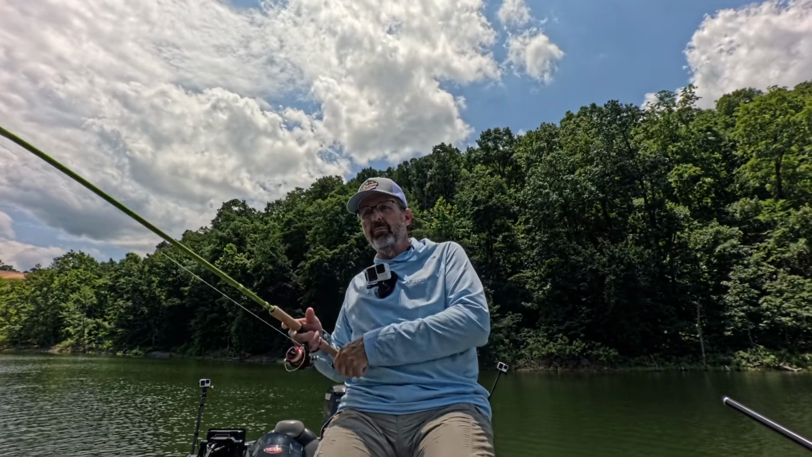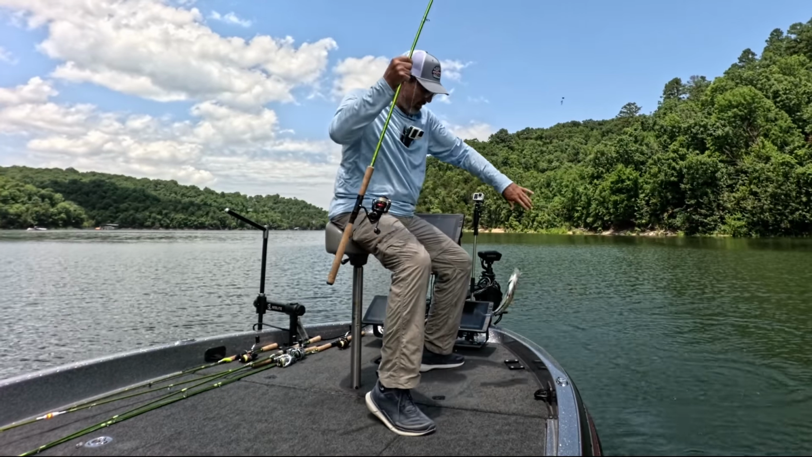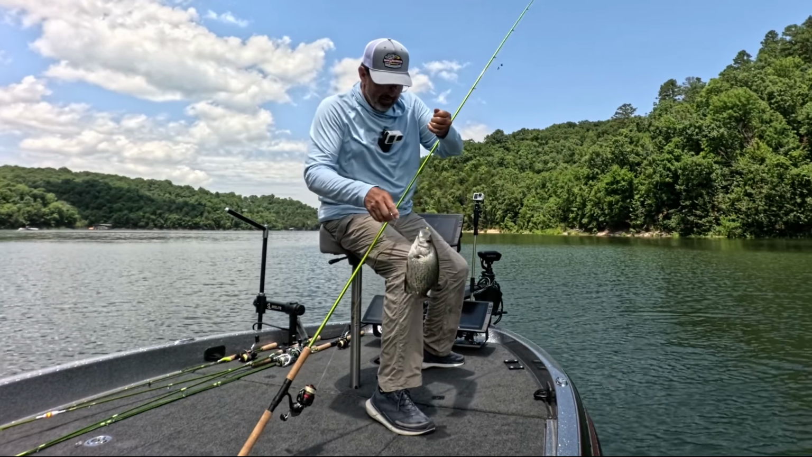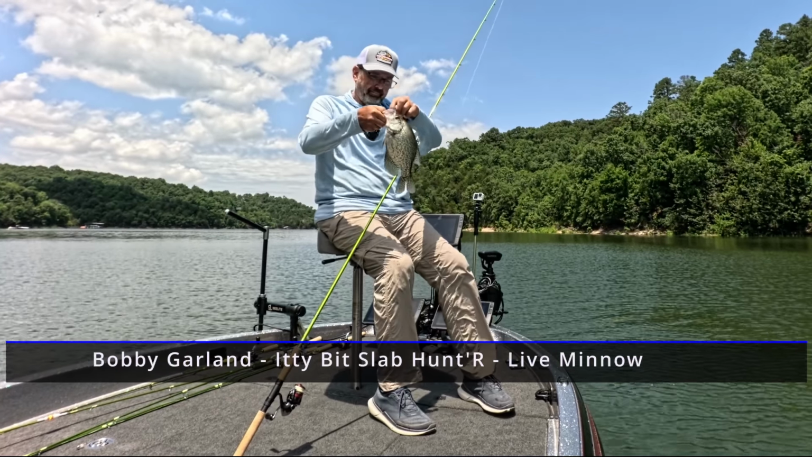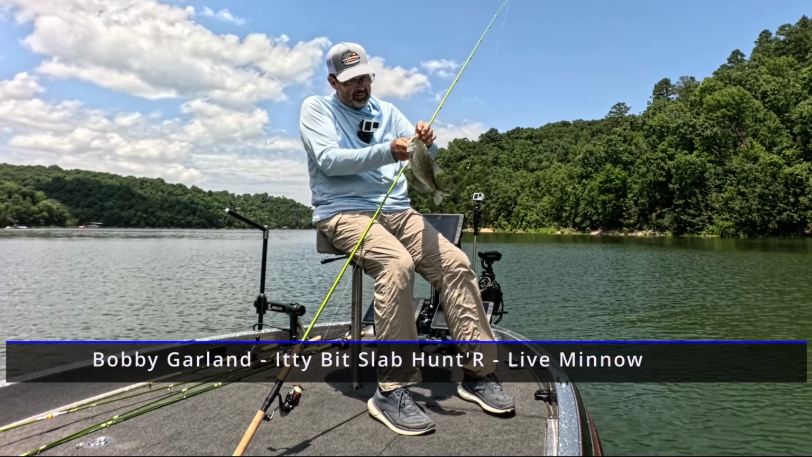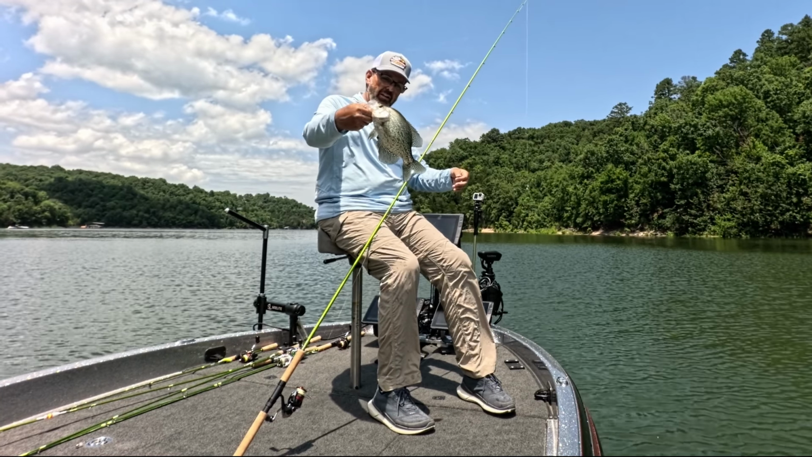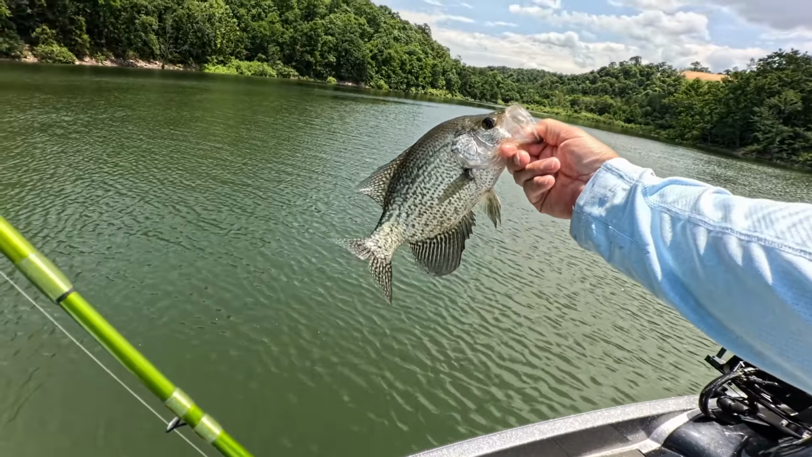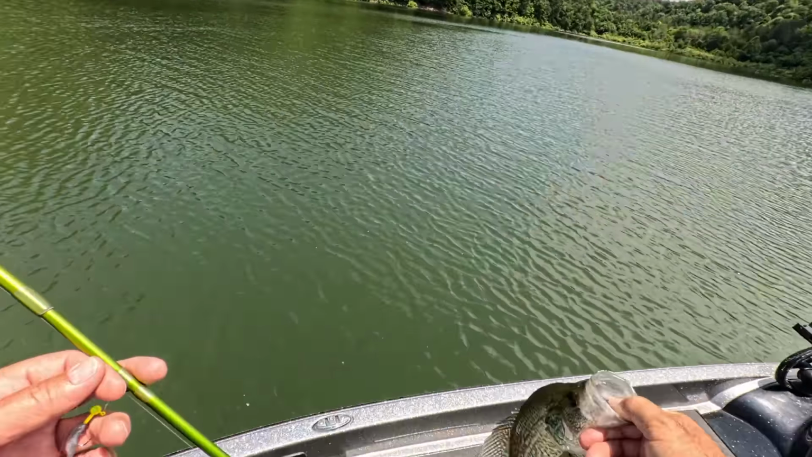Got some shoulders on him. Yeah, decent little fish right there. They're wanting that smaller bait, looks like. We've been throwing something bigger. Nice little fish.